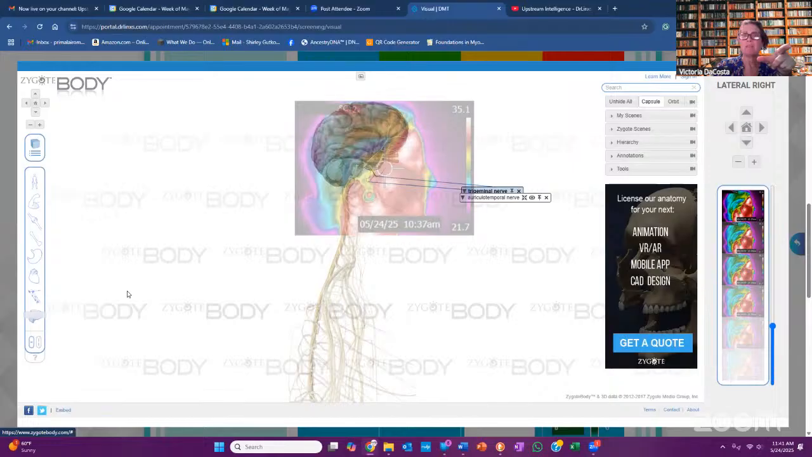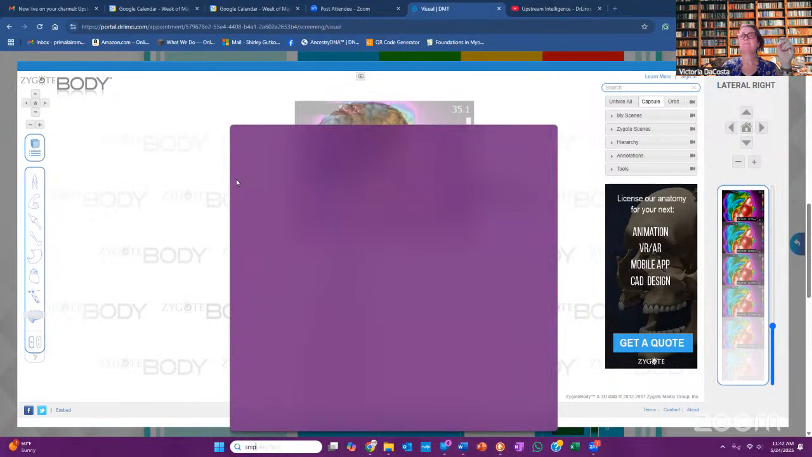And she's locked up in the neck and she's got a lot of compression, and that compression is contributing to her pain.